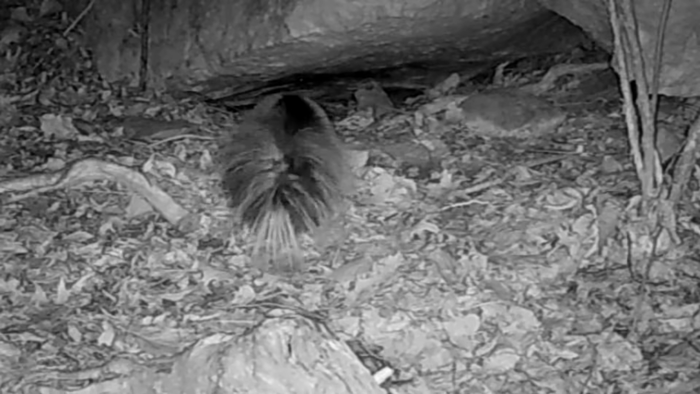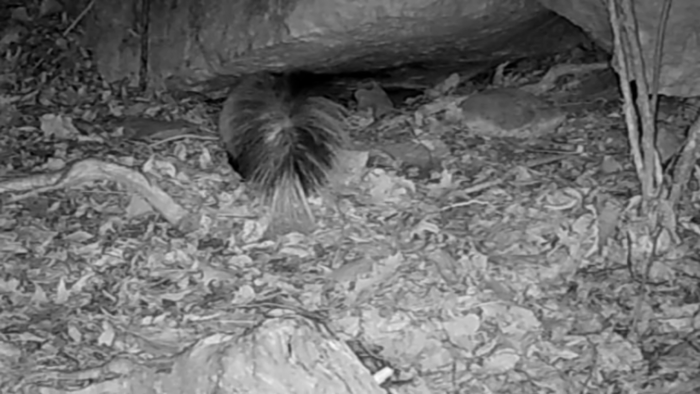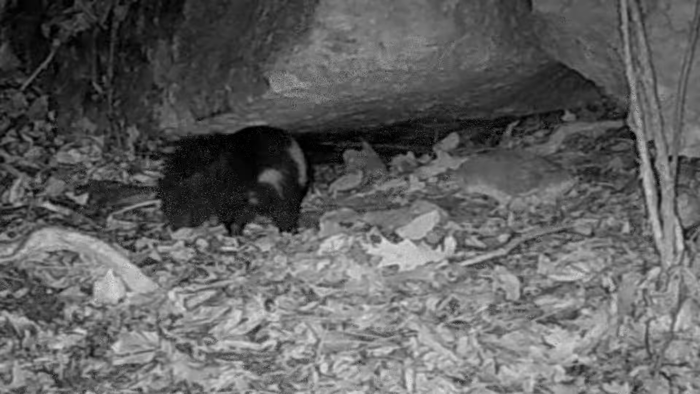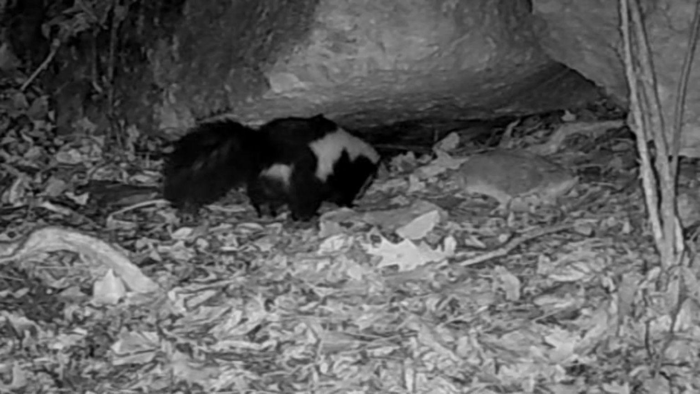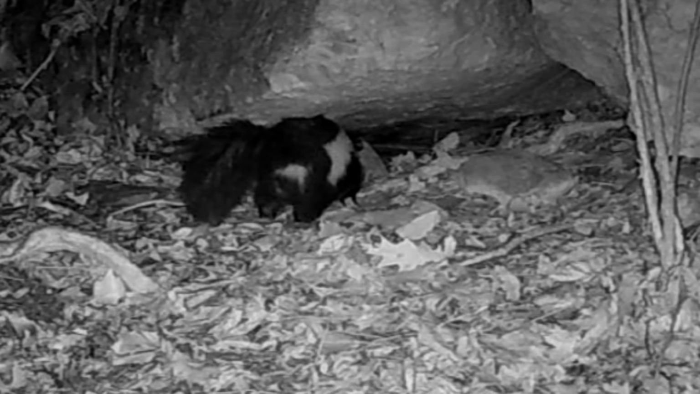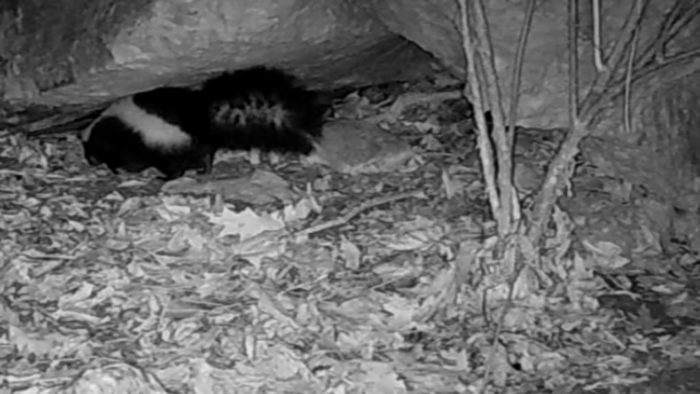Stripe, I don't know what that one is. I can't remember the name of that one. I've got so many names and I forgot half of them, but they changed so much. Different skunks coming in here. This one here I named Patches. He's got patches on his back end there, white. Old Patches. And that one looks like old Arrowhead to me.